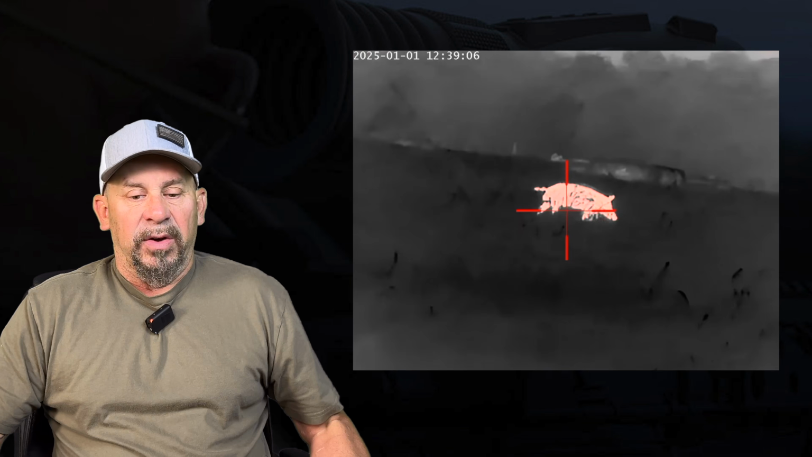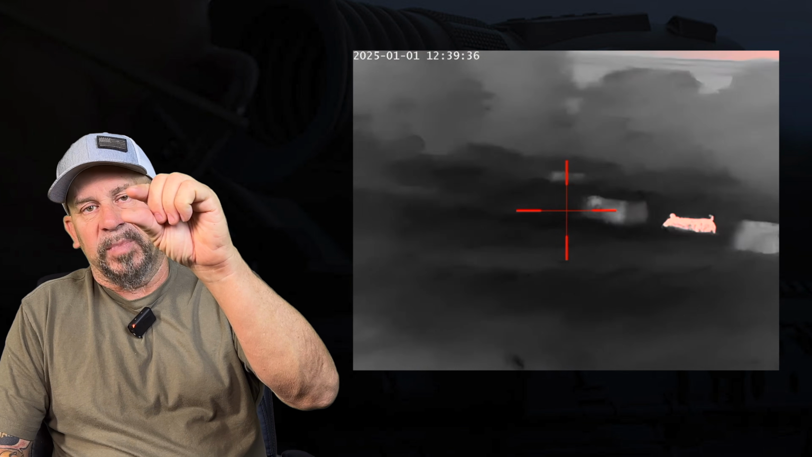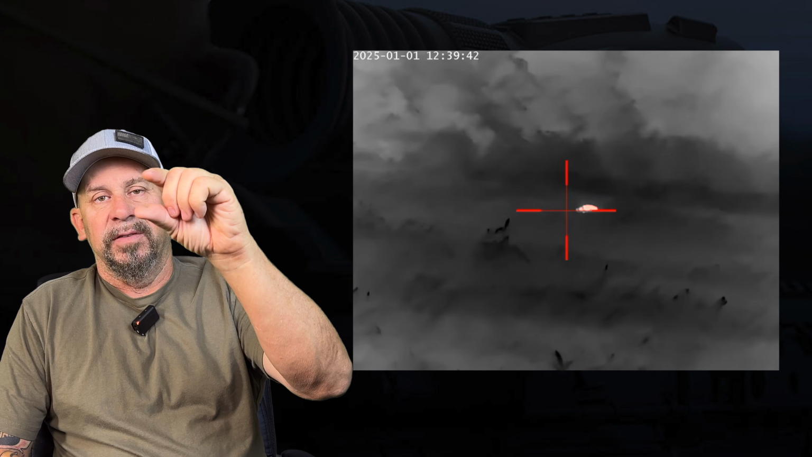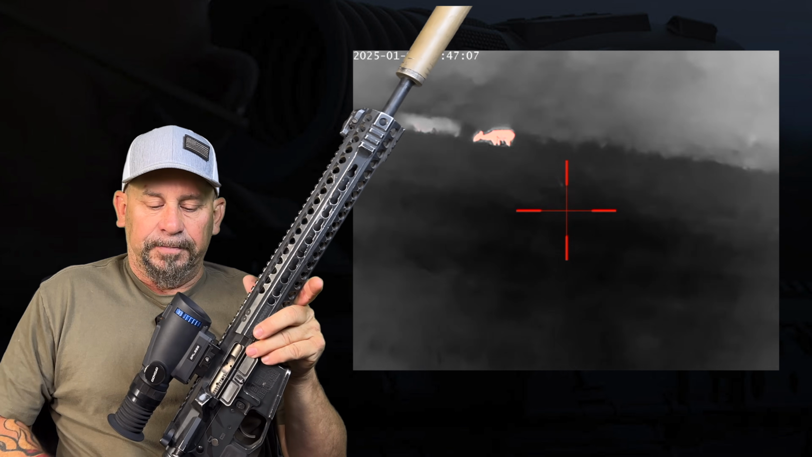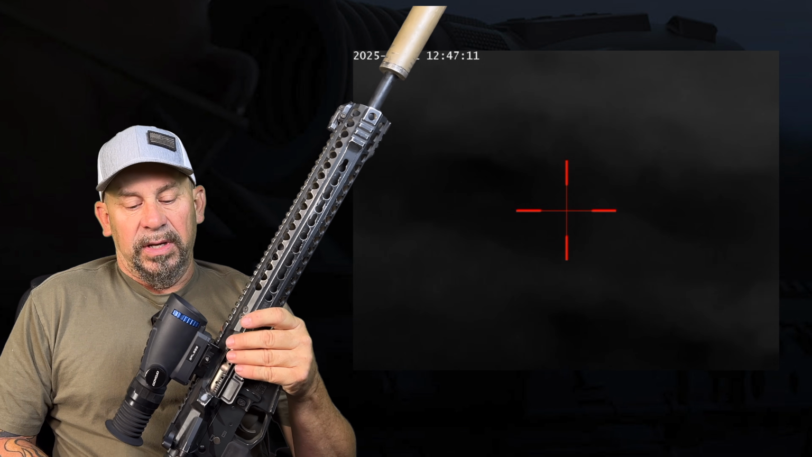What you're looking at out in the field at 100 yards is this big. Well, you take this one with a 4-power base magnification. Now what you're looking at in the field is this big, so you don't have to zoom and decrease your picture quality. So, like I said, it has a very good picture quality.